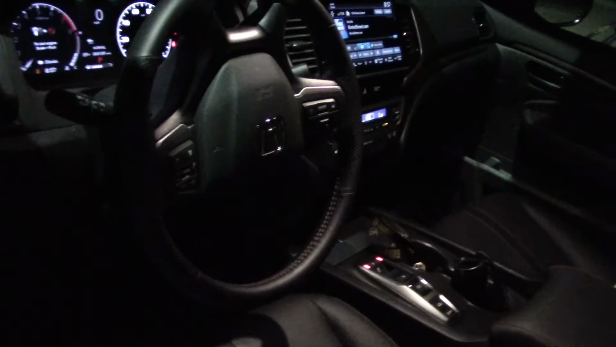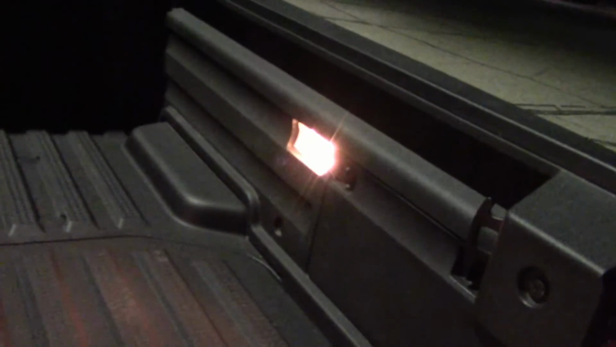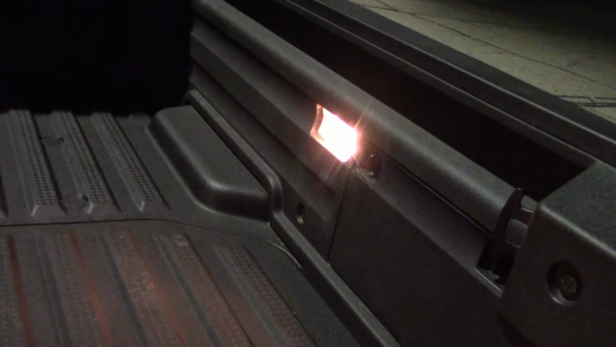When you open the door, you've got two bright ones above the mirror and a bright one on the second row seating. We have lights on the bed, one to the left, one to the right. It's mainly for, if you have a bed cover, you can look in here and see what you're loading and unloading. Problem is, you don't have a light above the rear window, so when you have a lot of gear in the bed, it blocks out the light, you can't see anything. It would be nice to have three lights, one here, and one above the rear window, but you don't get it. Better buy a flashlight.